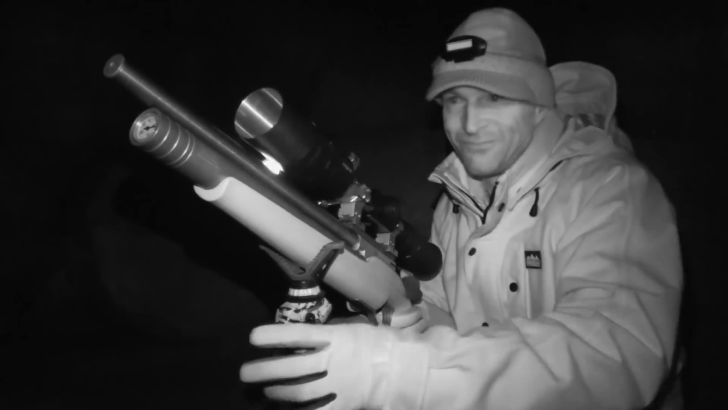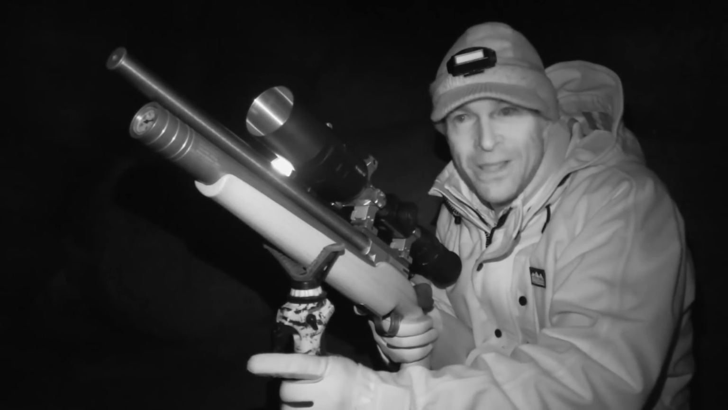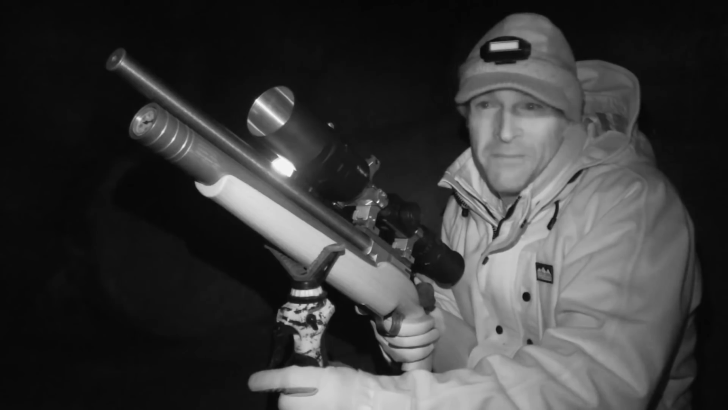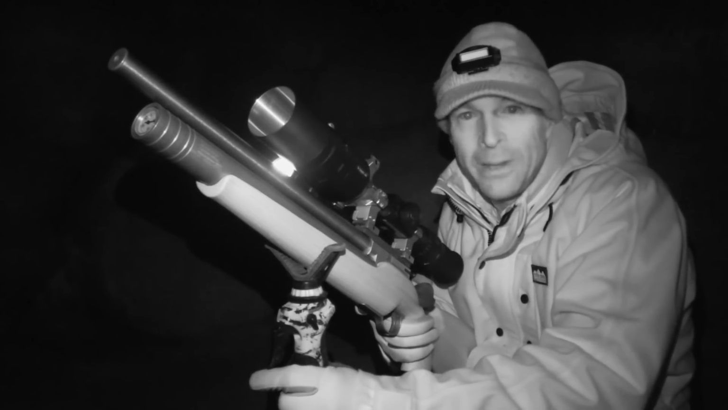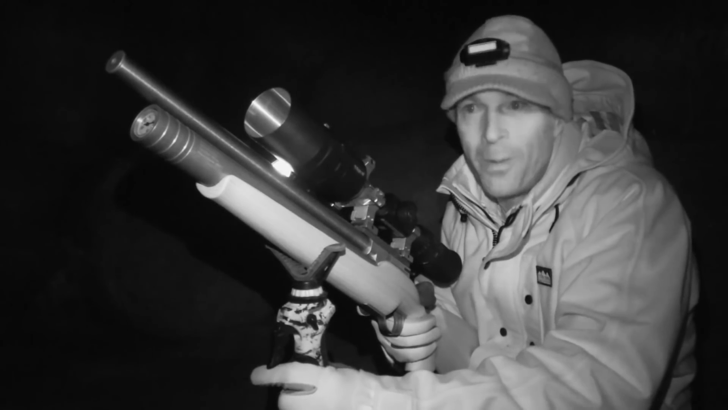Wow, that one was close to a bait spot, but it seemed to be a lot more interested in the puddle. It was about 12 meters away, needed a little bit of holdover. The X-Sight 4K certainly did the job.